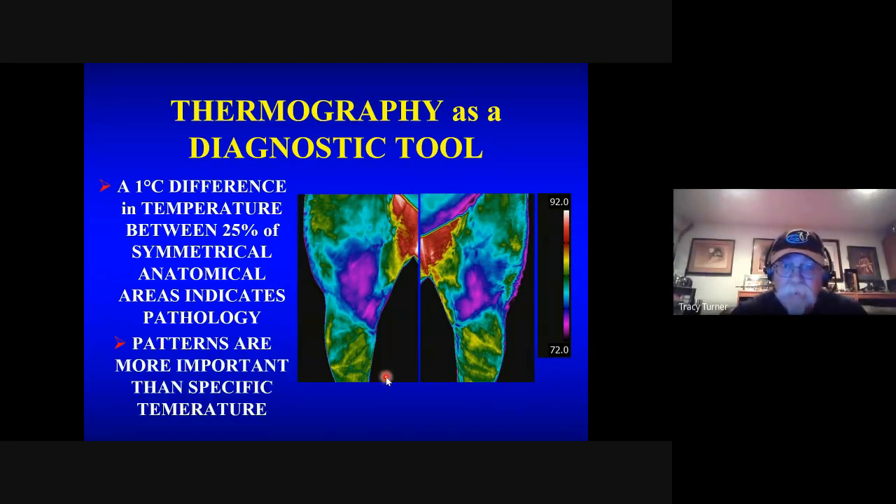And so here on the right stifle of this horse, we see a relatively normal pattern over the stifle. This is the area of the patellar ligaments. The patella sits right here. This is the line of the medial patellar ligament. And it's a very sharp demarcation between the cold over the patellar ligaments and the inside of the thigh, very sharp demarcation. That's a normal stifle with muscles surrounding it.